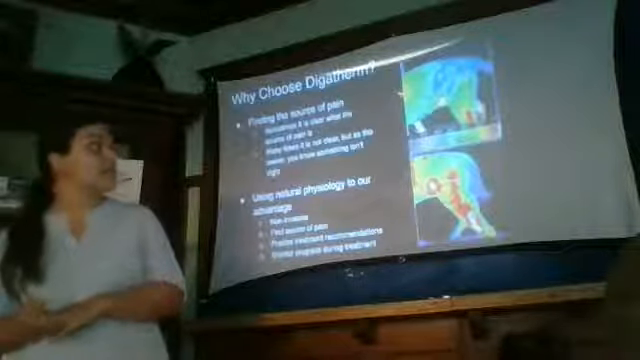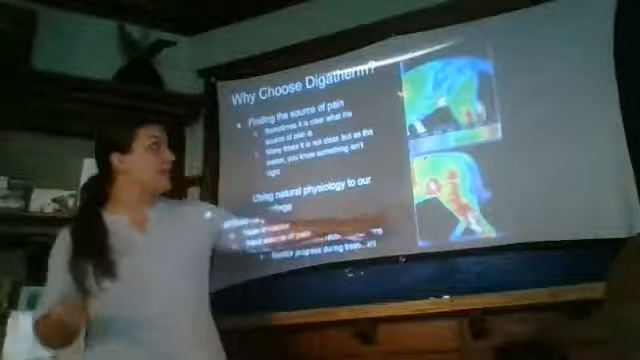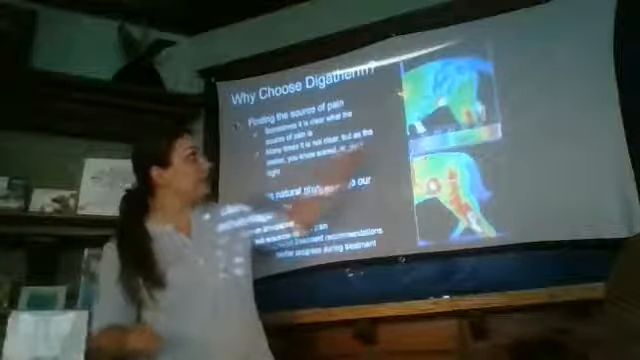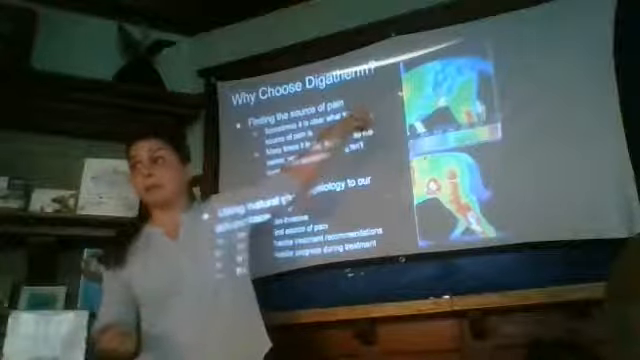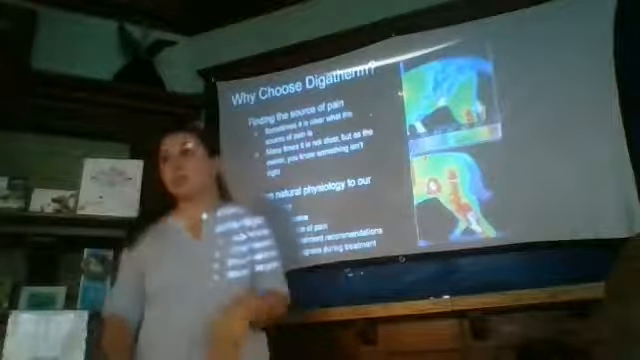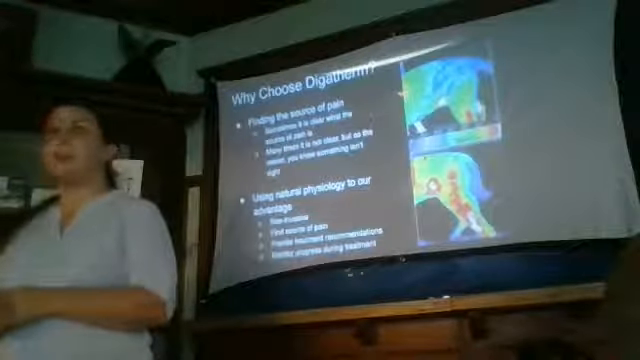In this example, this is a dog who had hip arthritis and stifle arthritis, and about a month after instituting therapies like laser, you can see that the colors have changed dramatically for this pet as far as their comfort and their sources of inflammation. So we can actually monitor our progress and not just assume it's working.